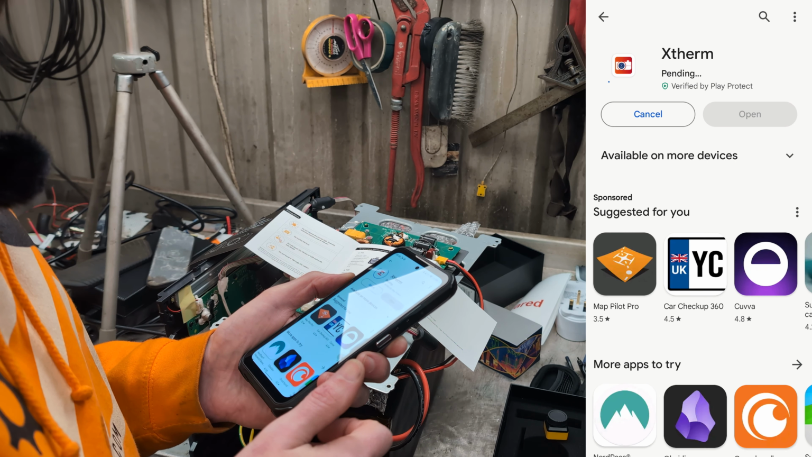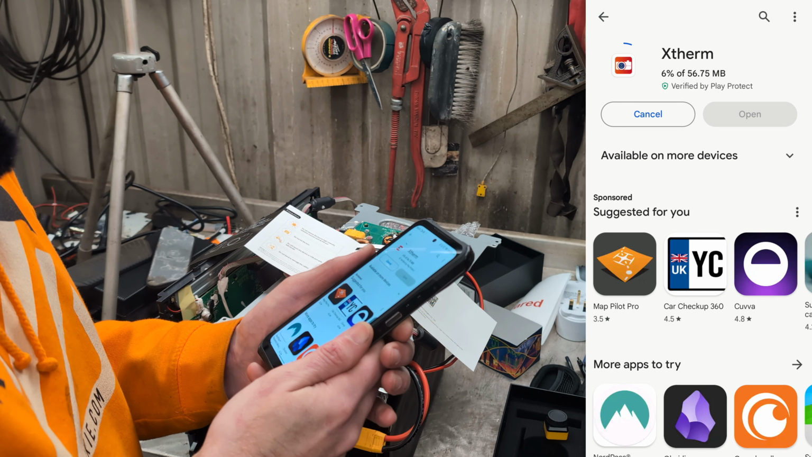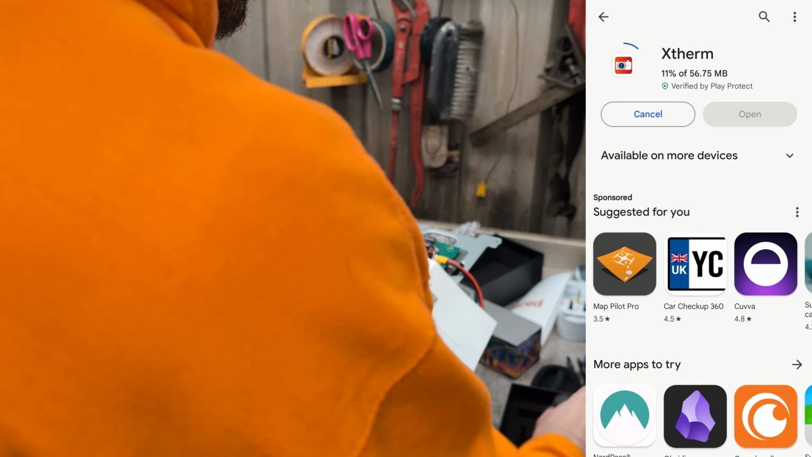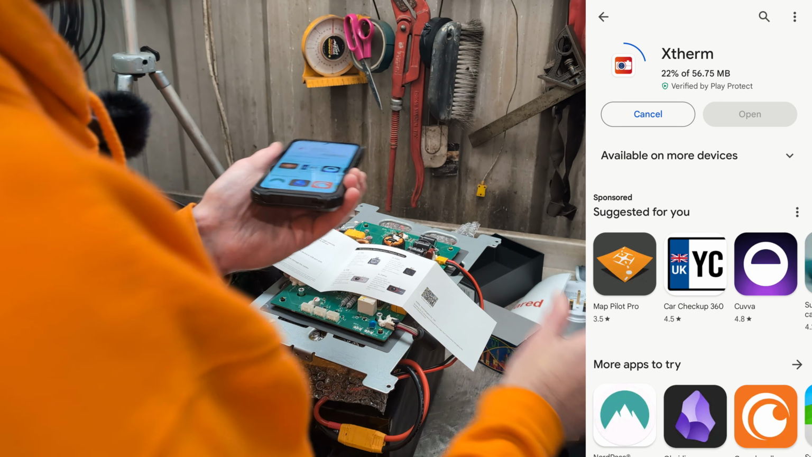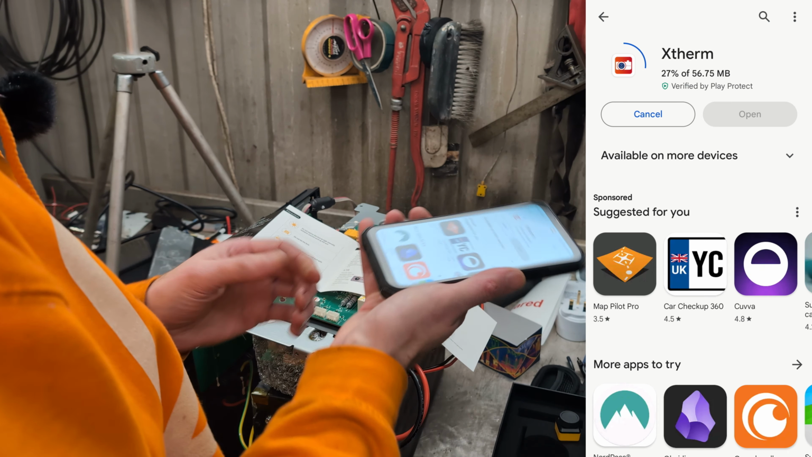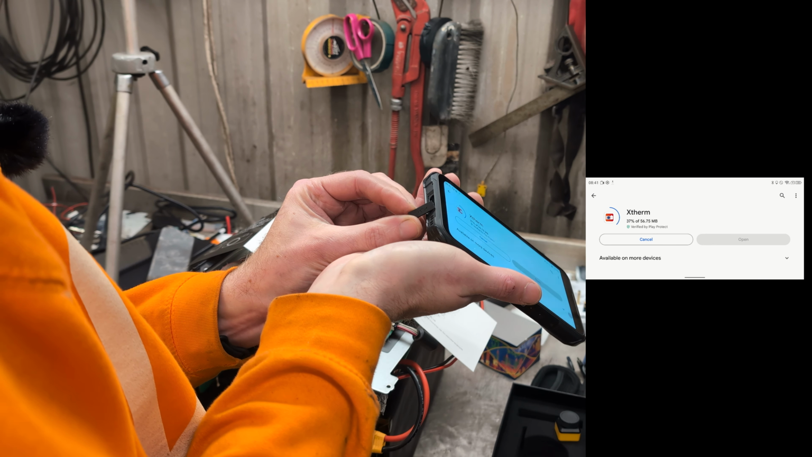Install. I hope there is enough space on the bottom of this phone for it to work. I don't have any phones that don't have a stupidly fat case on them. So I'm going to have to use this with this extension cable as well.